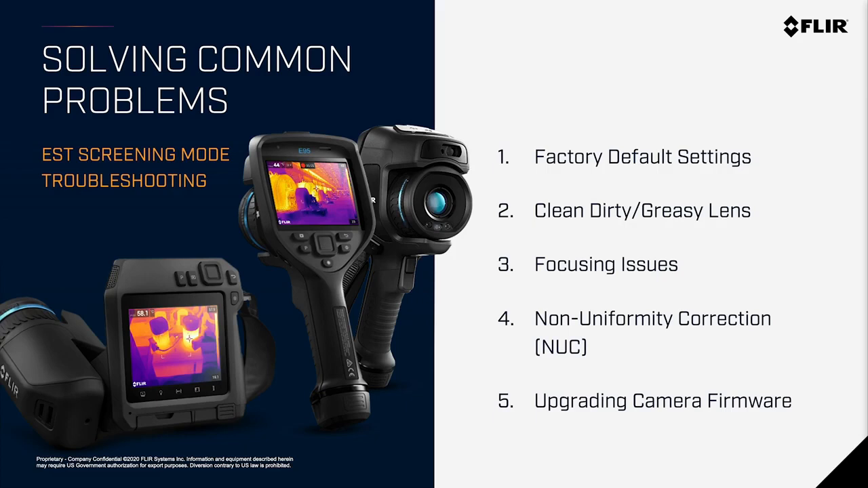Factory default settings. Make sure to clean any dirty or greasy lens. Focusing issues. Non-uniformity correction, or NUC. And also upgrading camera firmware. These are some of the things we're going to talk about as we move forward.